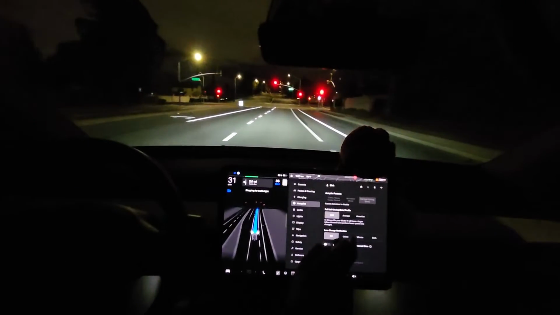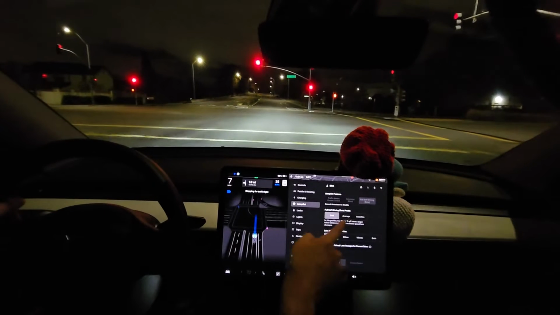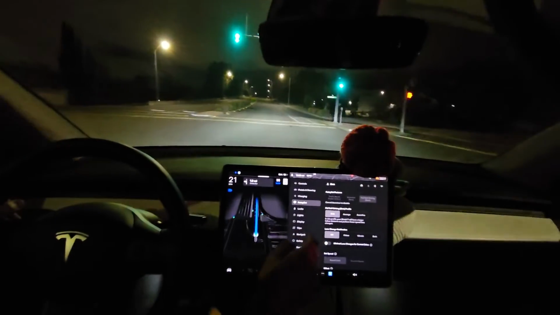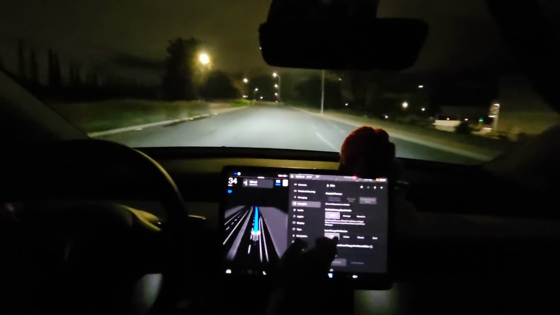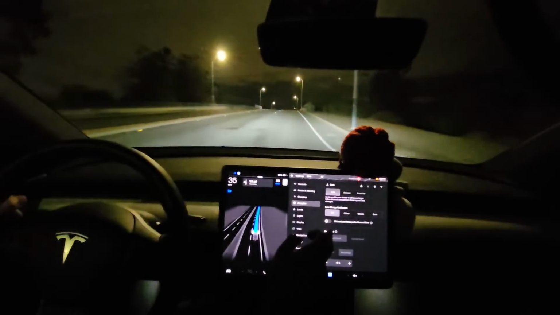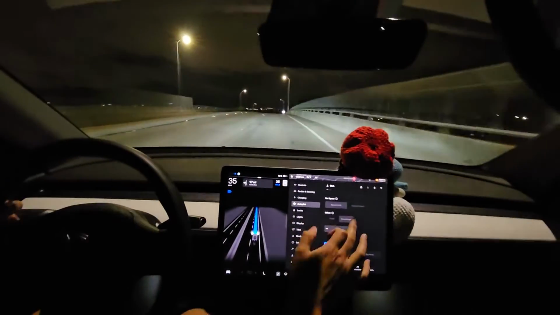So full self-driving is in, I put it in chill mode. It's on the full self-driving beta. They also have auto steer beta and traffic aware cruise control. Huh. What's auto steer beta? I don't know what that is. Anyways, lane change notification. That's fine. I don't really need that. Chill mode. Offset.